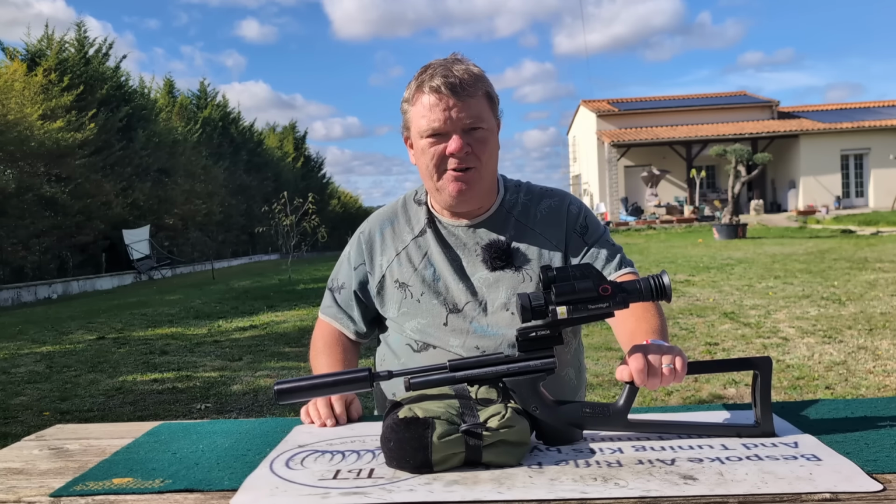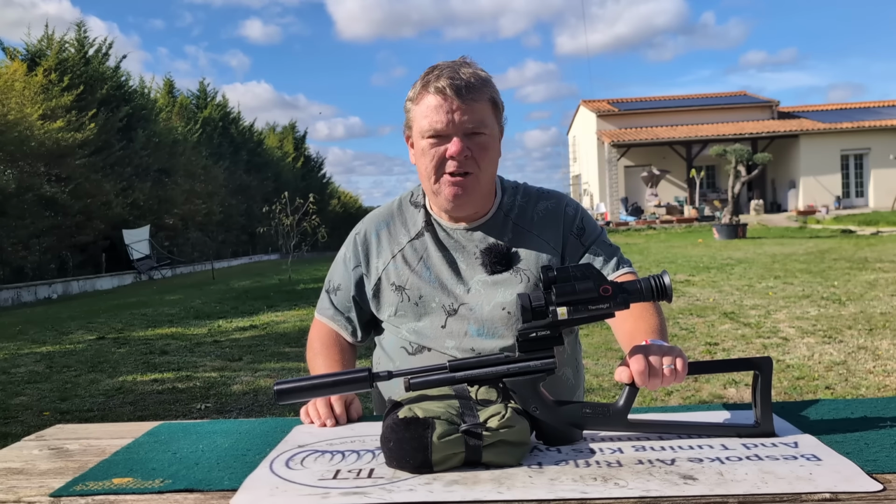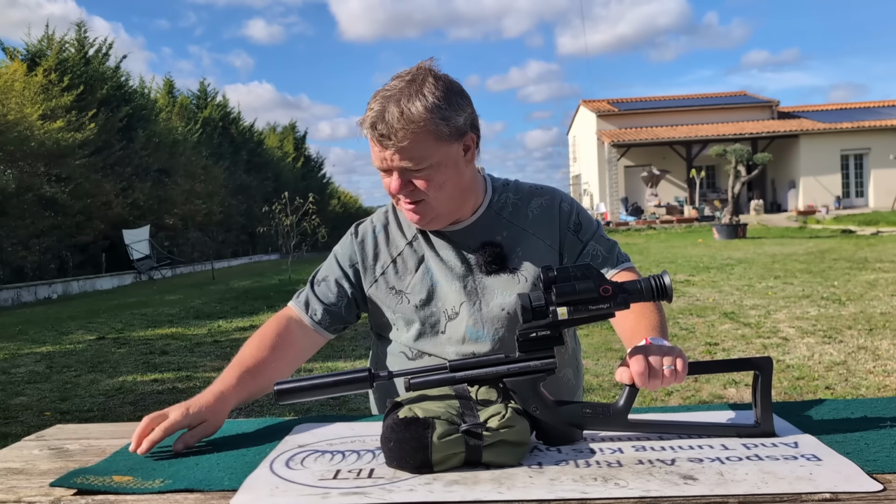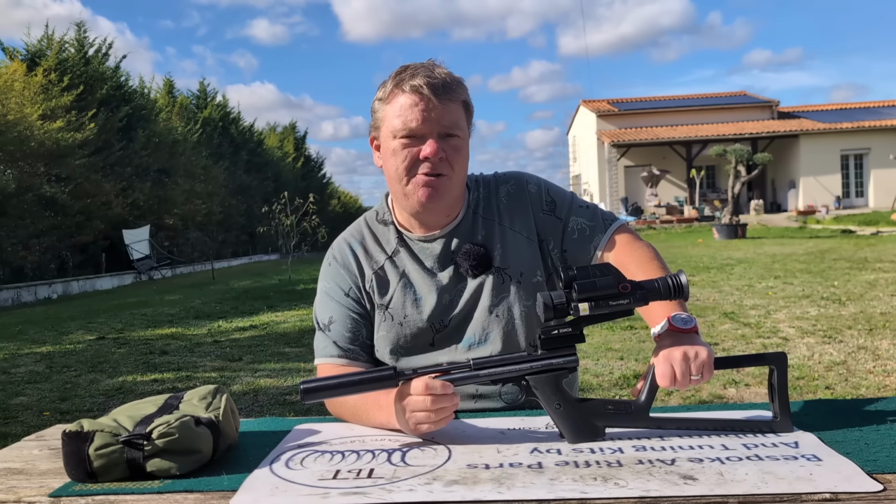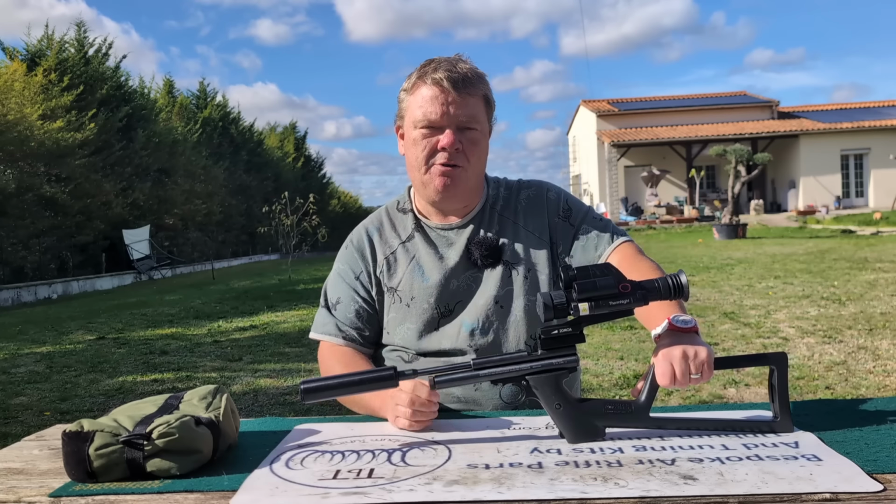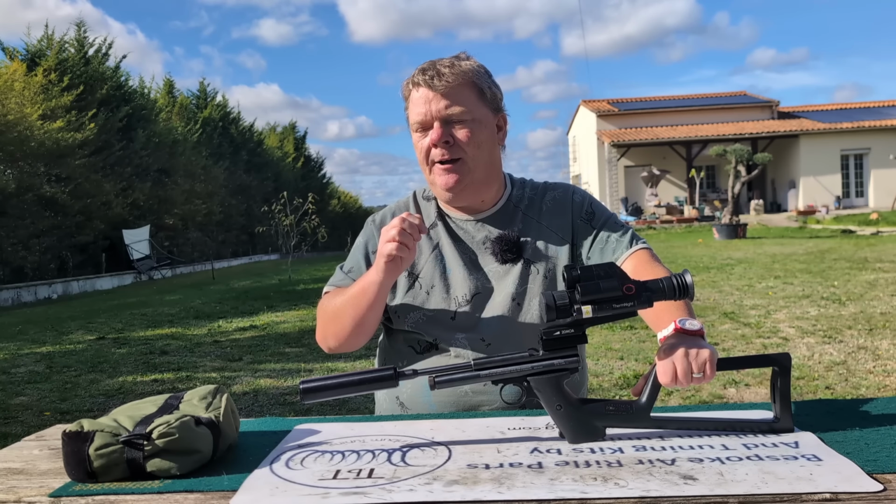So we're going to carry on looking at small pistol carbines. What have we got? Off the top of my head, we've got the Umarex Notos, which is, I believe, a permanent shoulder stock on it. It's not a pistol with a shoulder stock, it's a permanent shoulder stock.